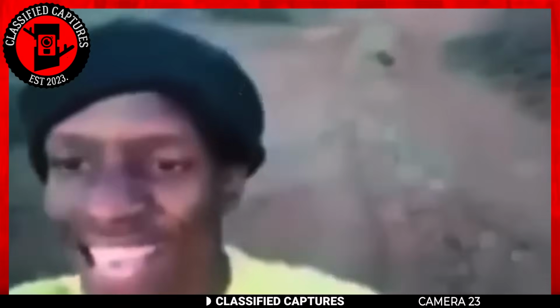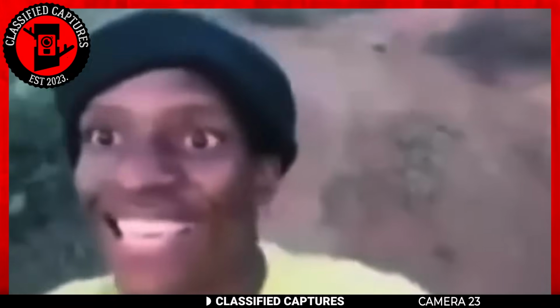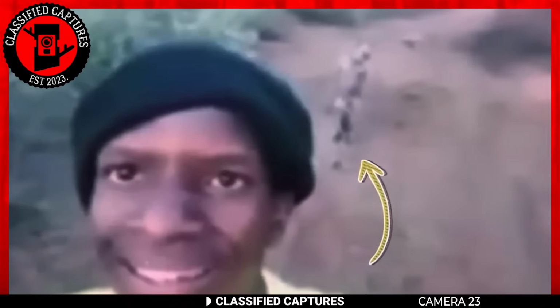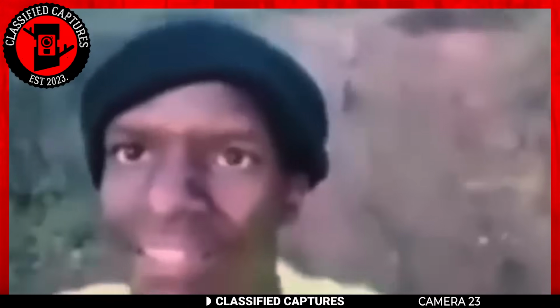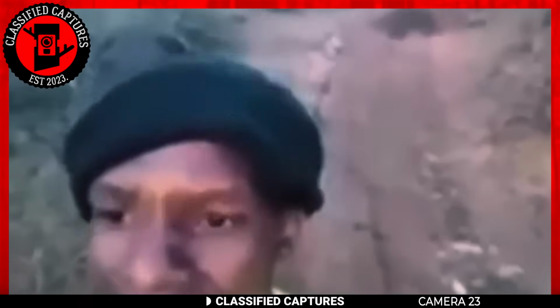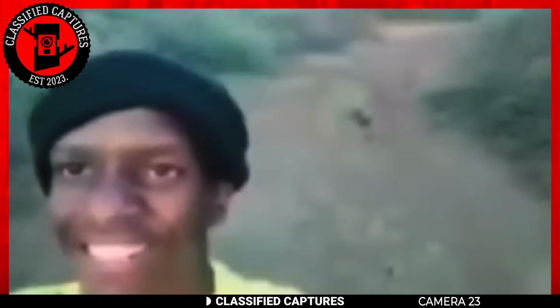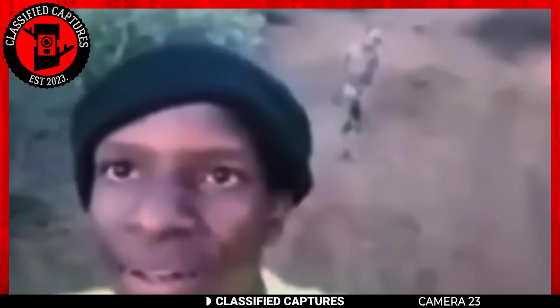From behind him, an unsettling figure emerges from the depths of the bushes and starts following him. This figure looks, well, human-like, yet it has an incredibly pale complexion that sets it apart. The man, now aware of his uninvited companion, suddenly becomes visibly frightened, and in a matter of seconds, he's off and running for his life. What's even more chilling is that the mysterious figure starts chasing him. So, what in the world was that thing?